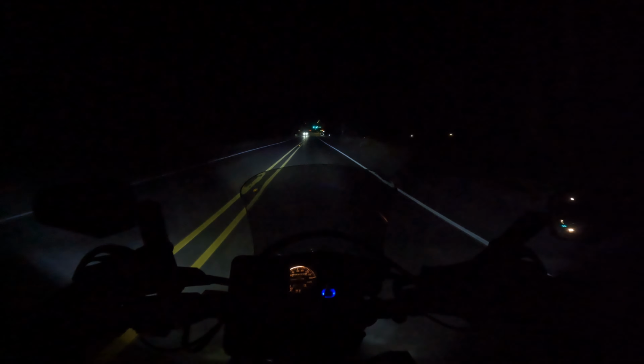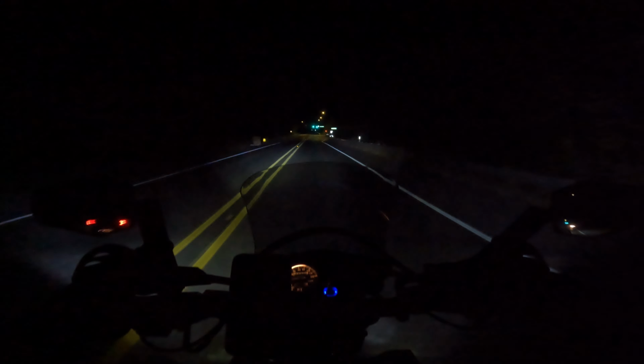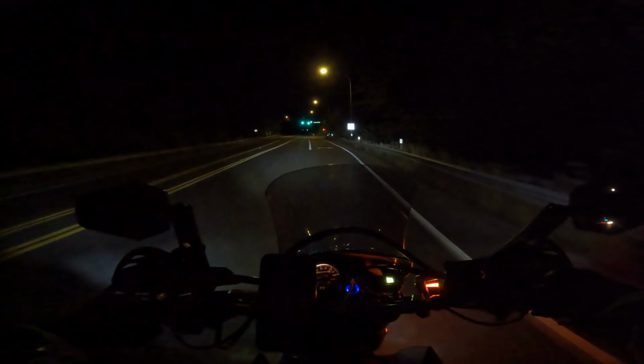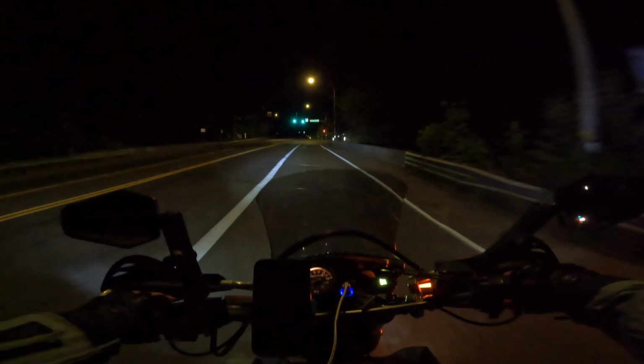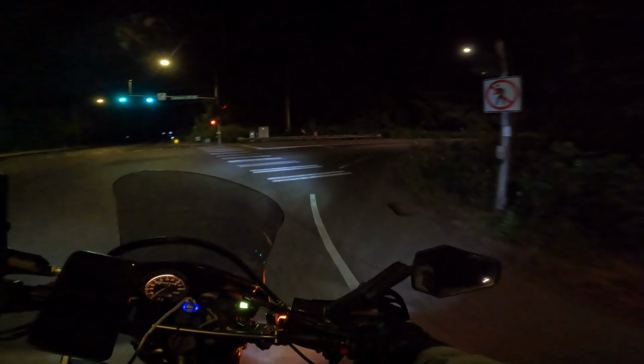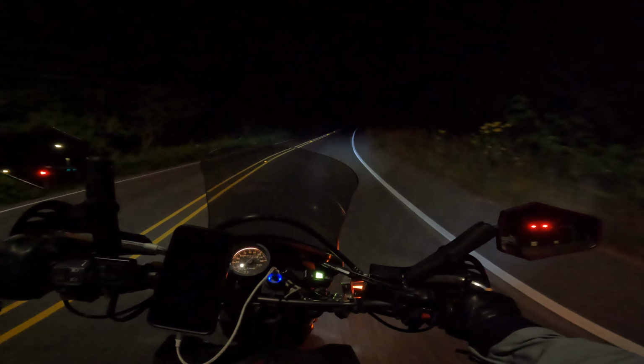Alright, well, not sure which way I want to go here. We're gonna go this way and hope we don't. Either way, I'm going past parks and stuff where there's a lot of trees, a lot of deer. I'm really nervous about hitting a deer.